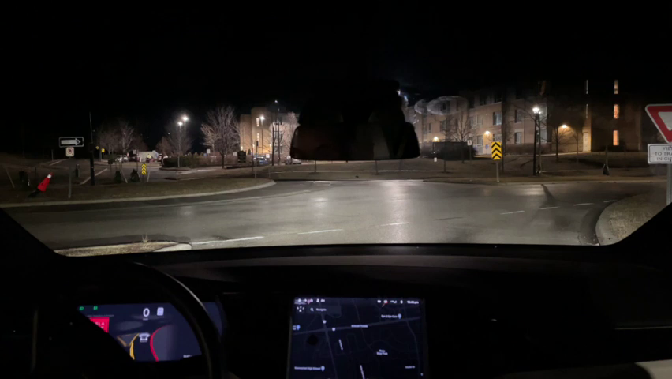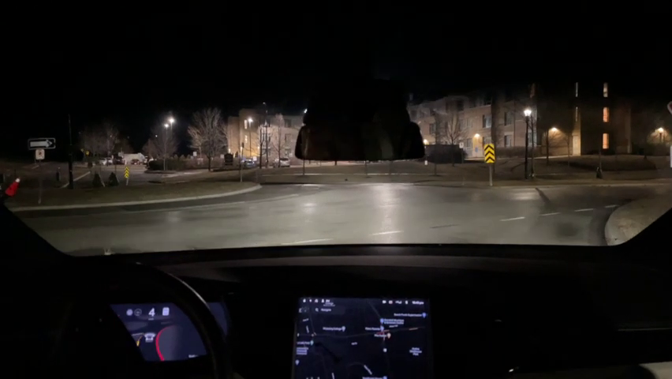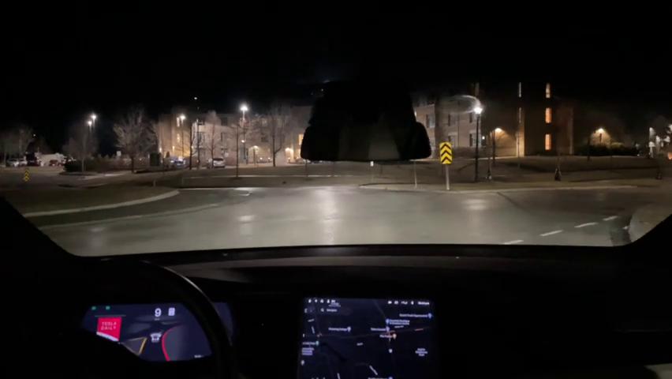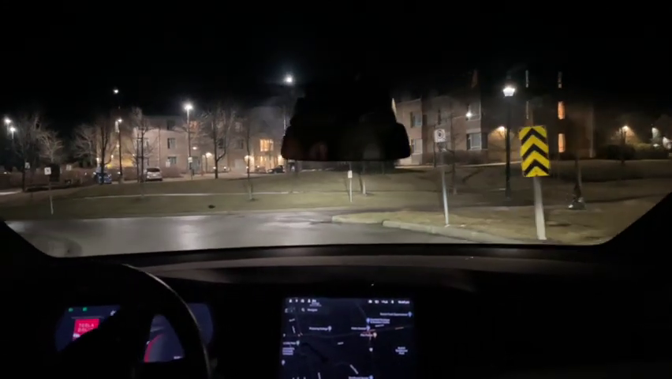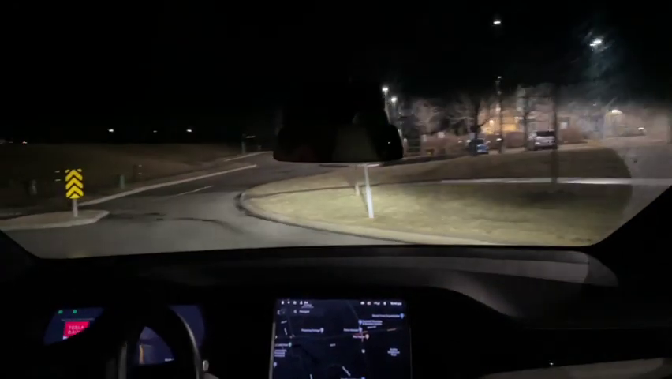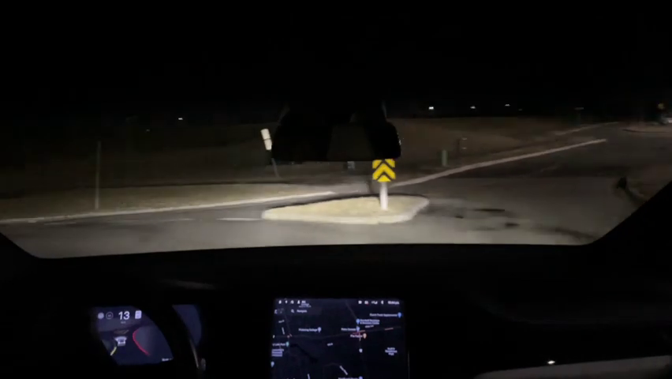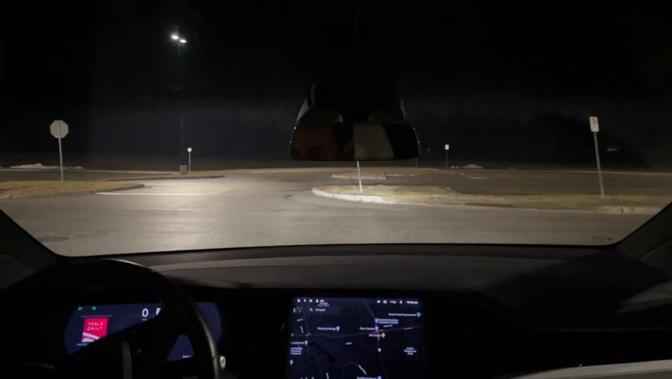Now I'm at a roundabout here. You know what? I'm going to get out of here, and I'll set the route, and then I'll try it again. Okay, I got an idea.